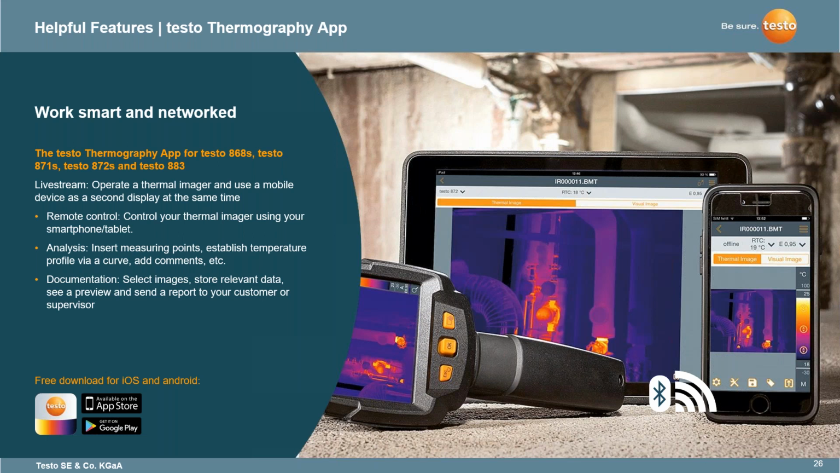The one cool feature, which is nice, I actually did this with my son. I let him walk around with an imager and was telling him where to go. It was kind of funny that you can see this happening live, and he's sitting there taking pictures. So if your boss wants to see what you're doing, or say your apprentice is out there doing it, you can definitely watch what they're doing, and you can also use it as a good learning tool to teach how to do things. So that is nice with the Thermography app, that you can have a little fun with as well.